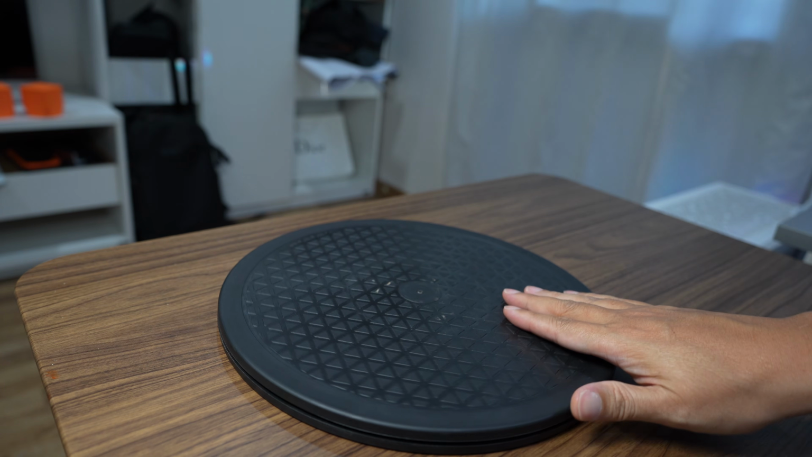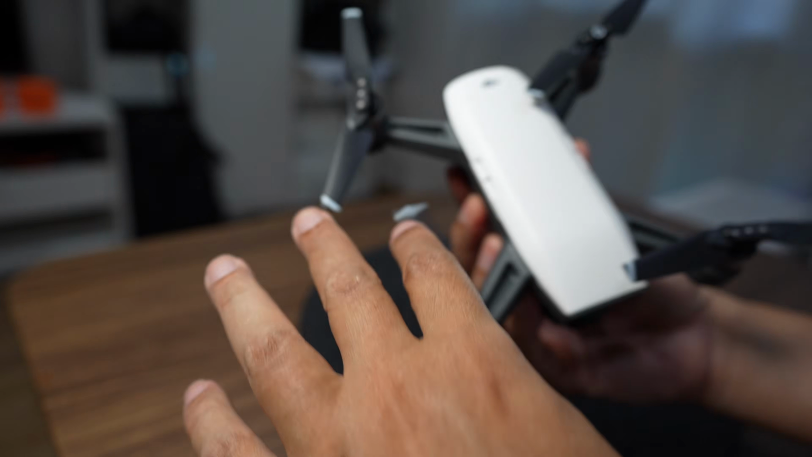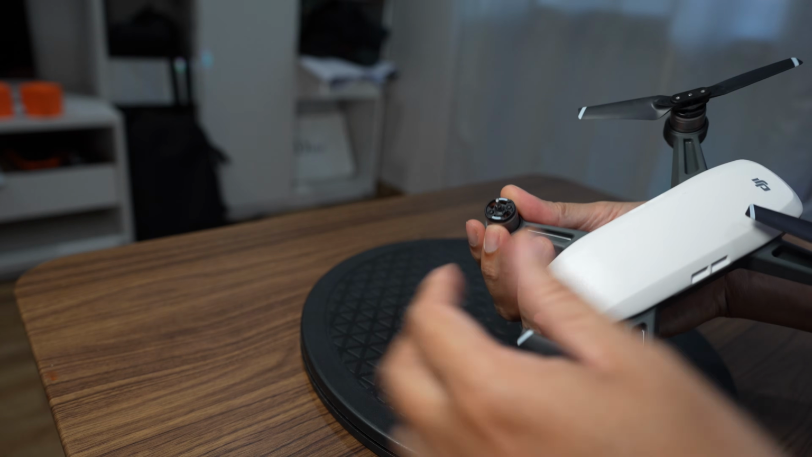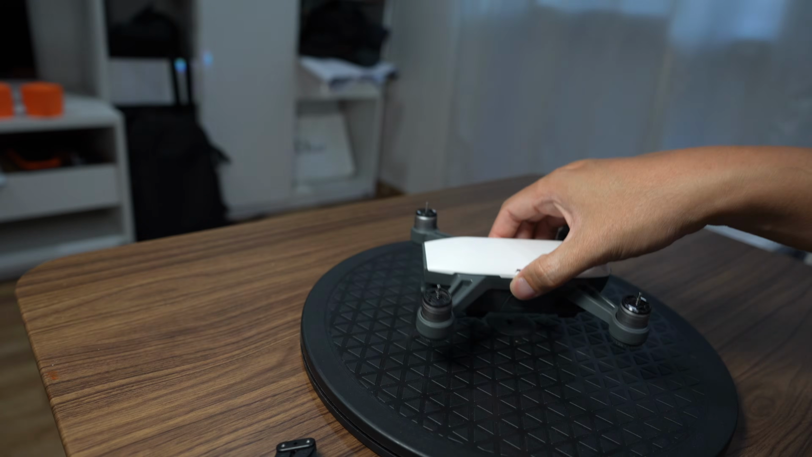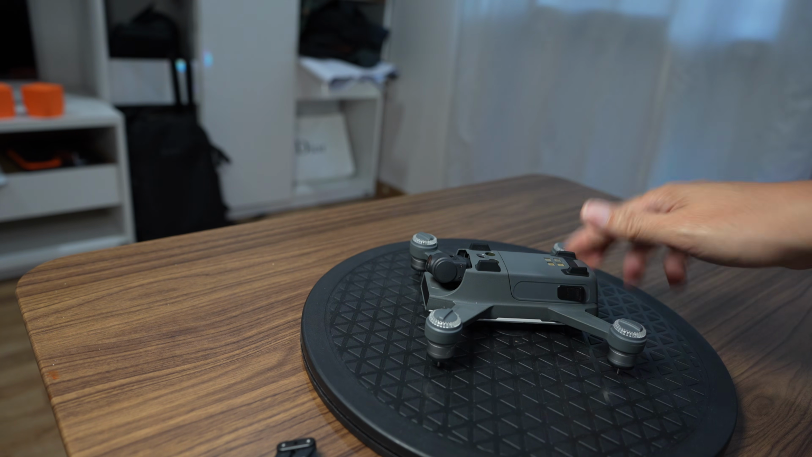This is a turntable. Put the object here and scan. So I will scan the propeller and the drone body separately. I'll remove the propeller first so it won't be blocking. I scan the top side and then I will flip over to scan the bottom side.